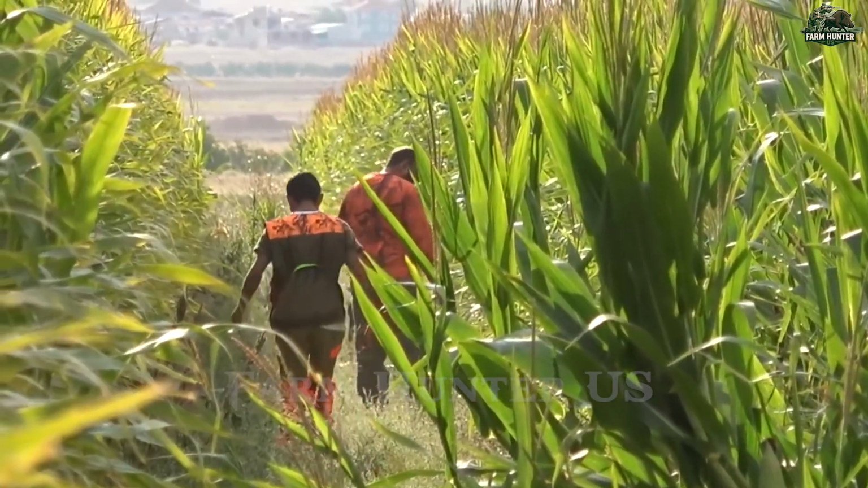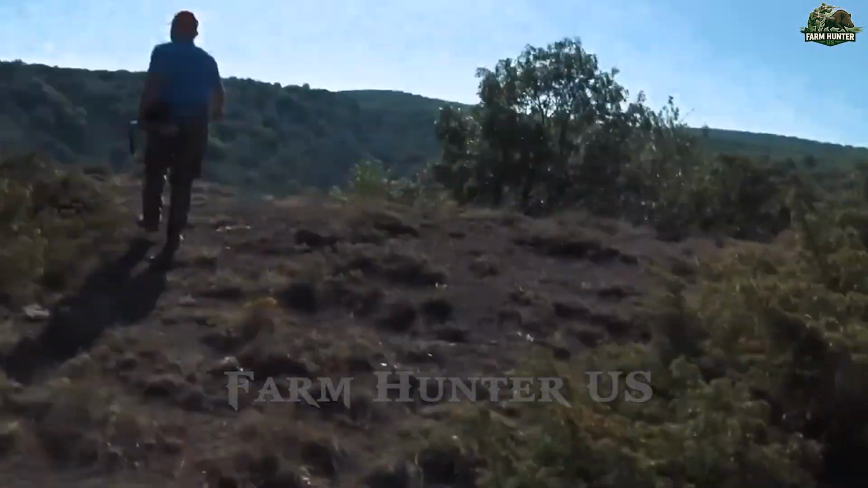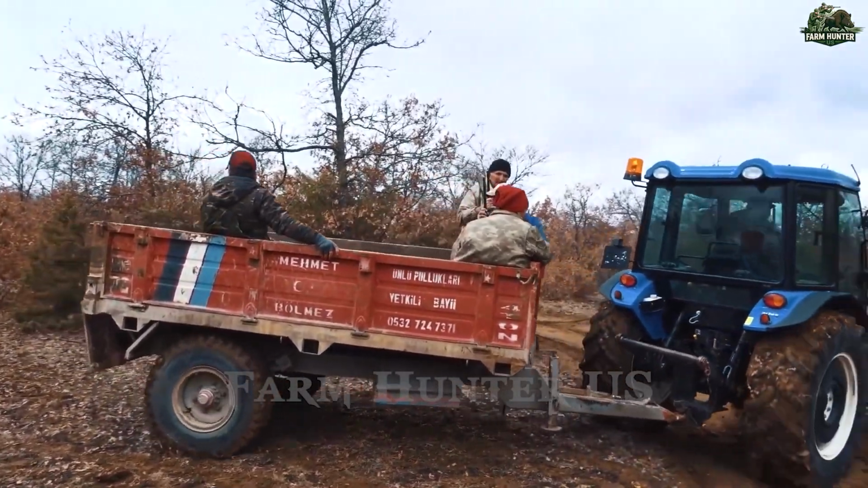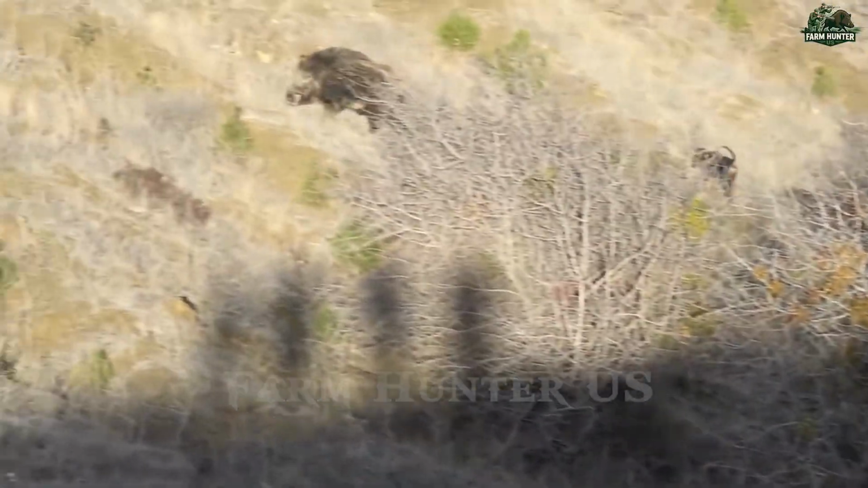Faced with this crisis, hunting groups like ours have stepped in, not for sport, but for preservation. We geared up and headed into the rugged western mountains of Mugla, where wild boars are most active.